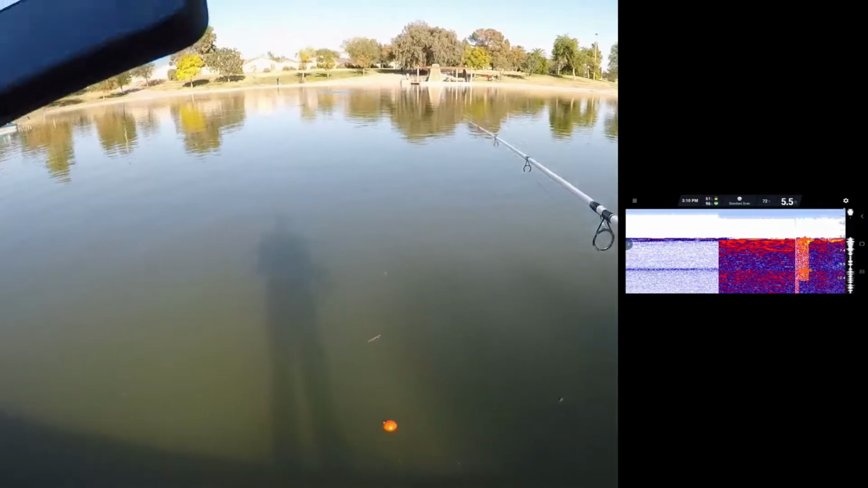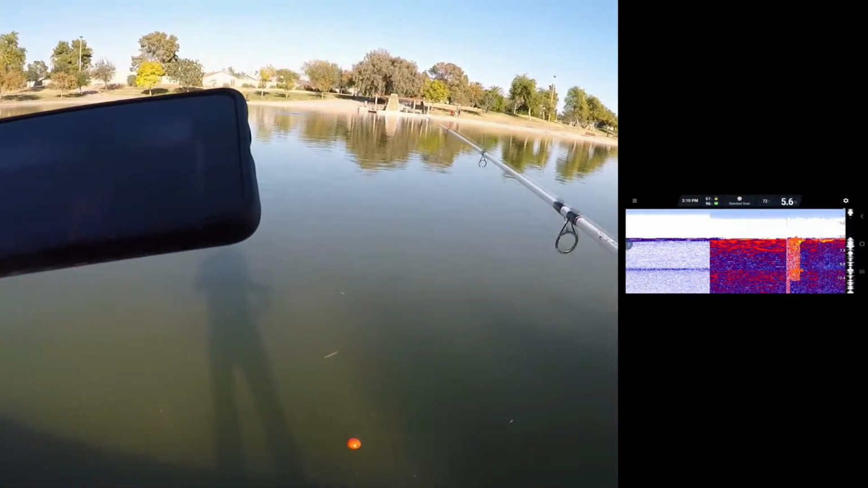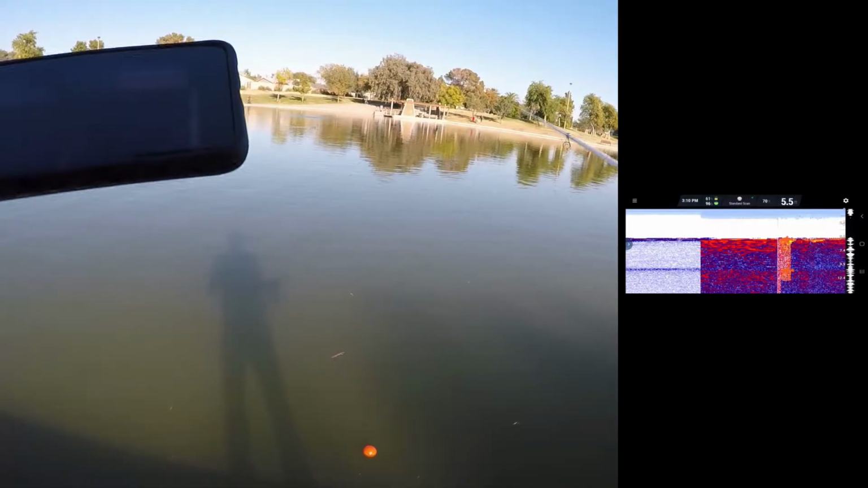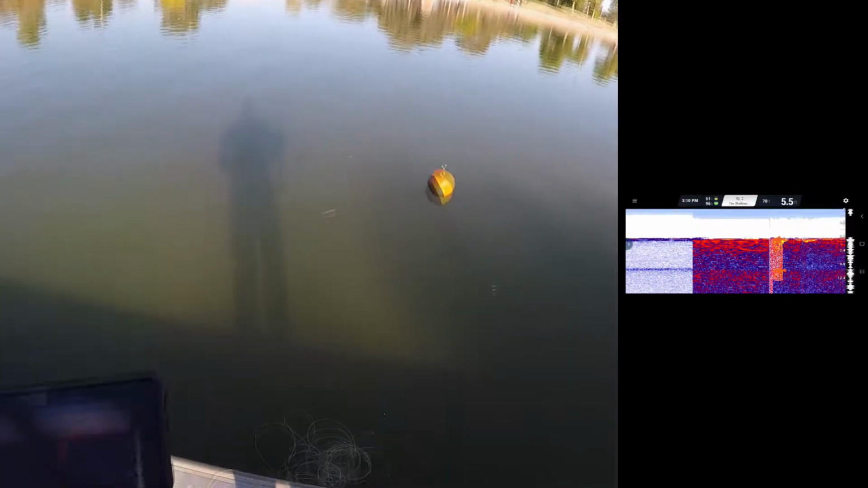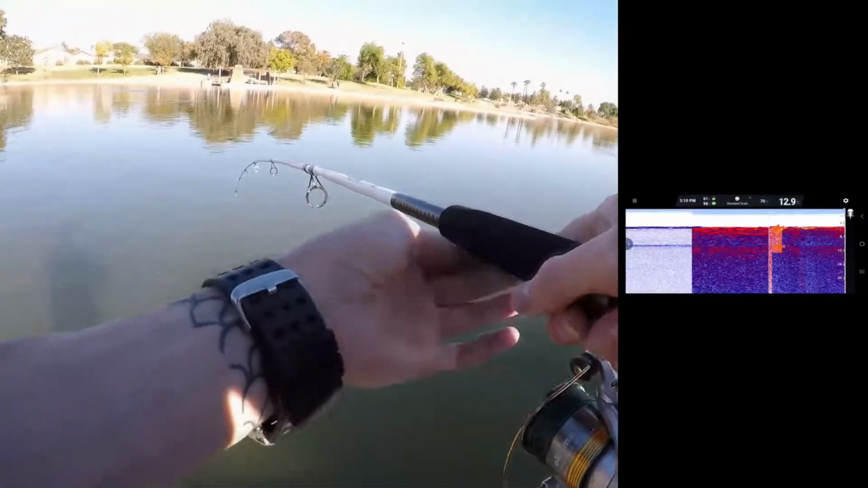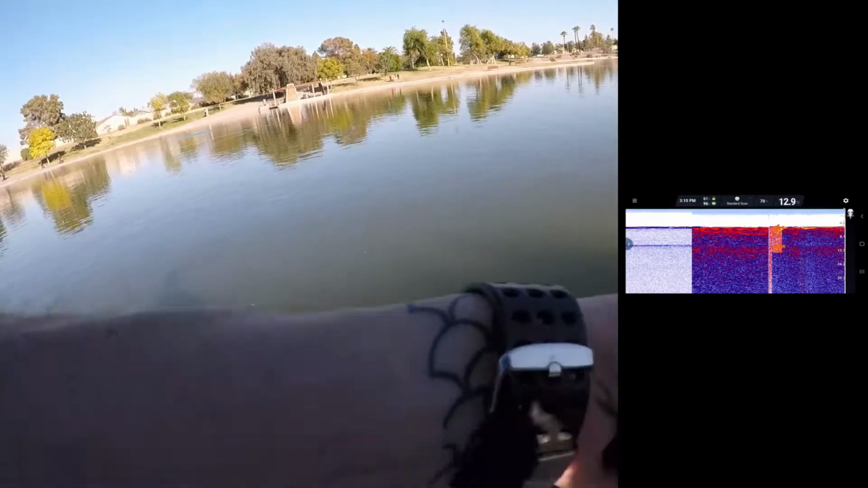So why is this beneficial? Why is this necessary for if you're bank fishing, kayak fishing, float tube fishing, whatever? Because one, you can actually cast this thing out.